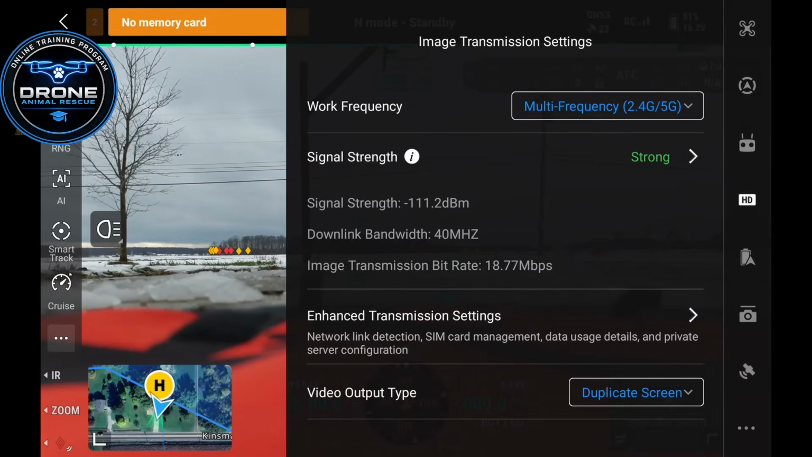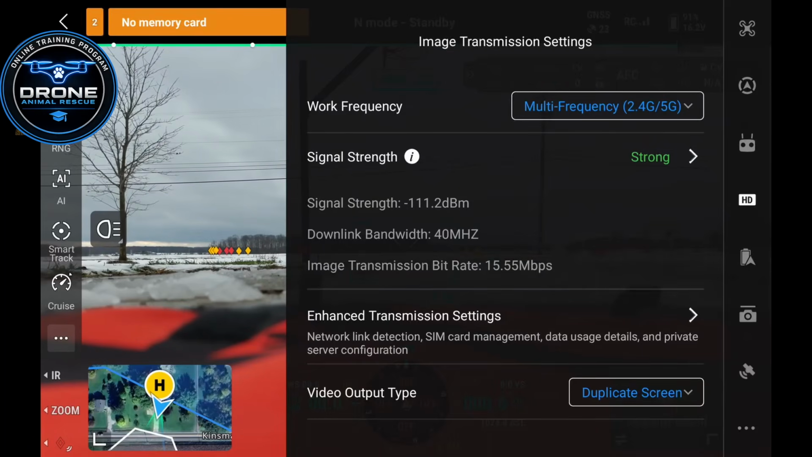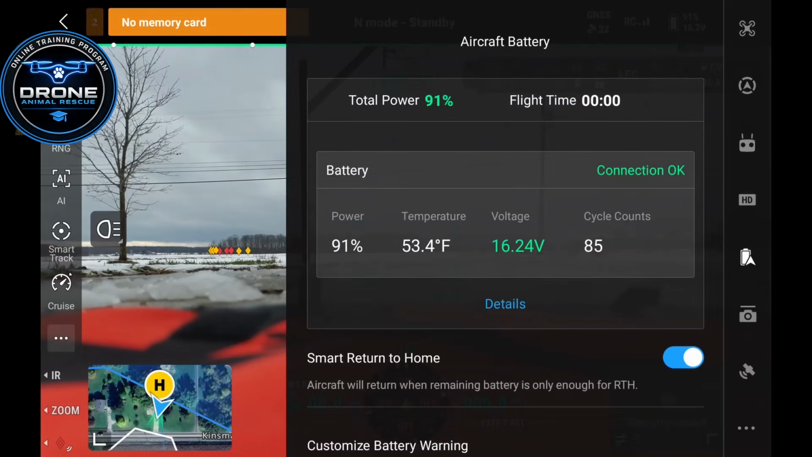What duplicate screen does is it mirrors the screen, which is what I like to show my clients and what the majority of everybody else likes to show their clients. So if you want your clients to see what's on your remote and what you're seeing, make sure you have the video output type on duplicate screen. Next tab down is your battery.